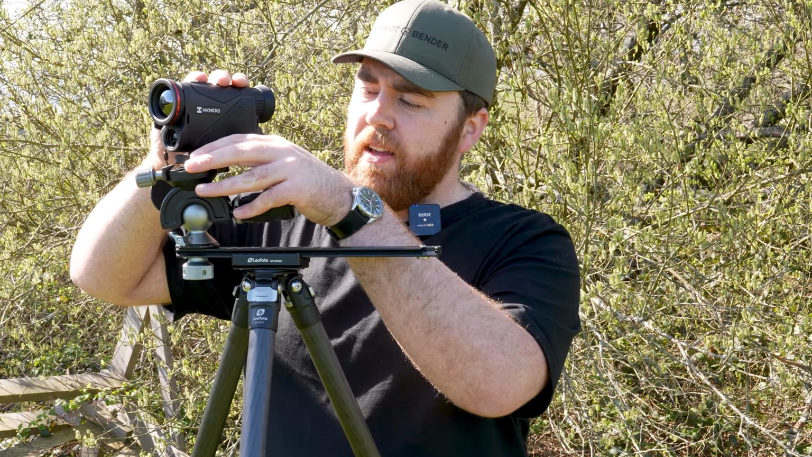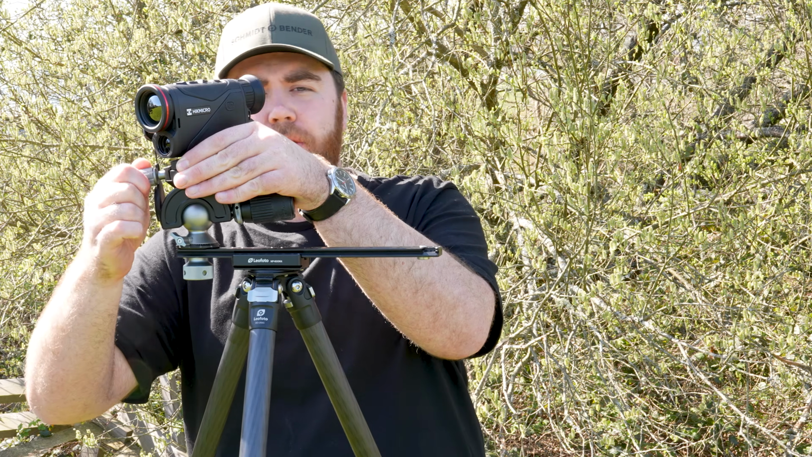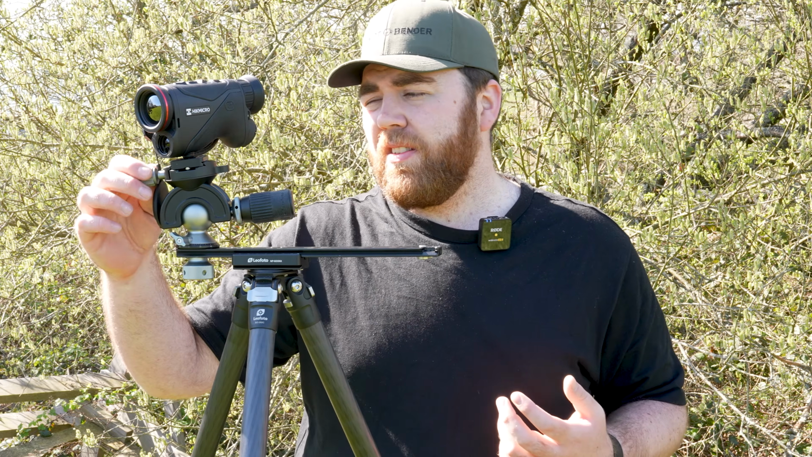Idea basically being to make it easier, more ergonomic in the field for what we're all using this for. Most of us are using this for hunting, foxing, stuff like that, or even deer stalking. You know, even in the day, a thermal, as you'll see, nothing can hide from it. And a lot of people are now starting to switch to these over good sets of binos.